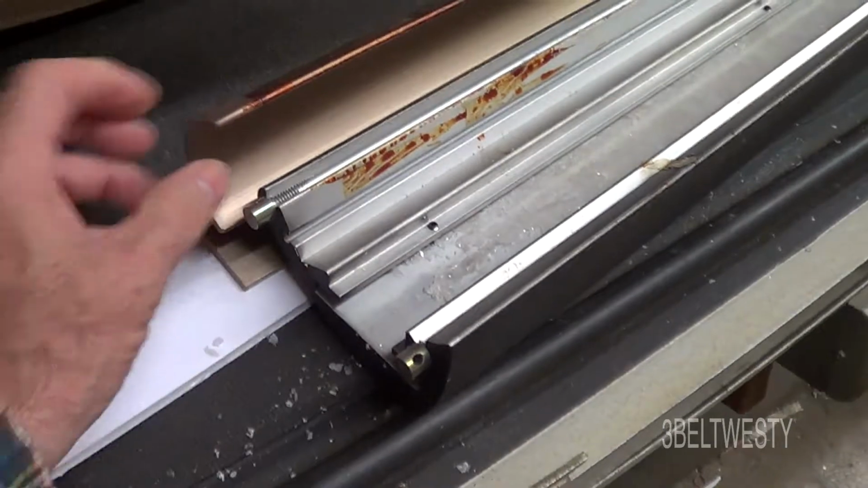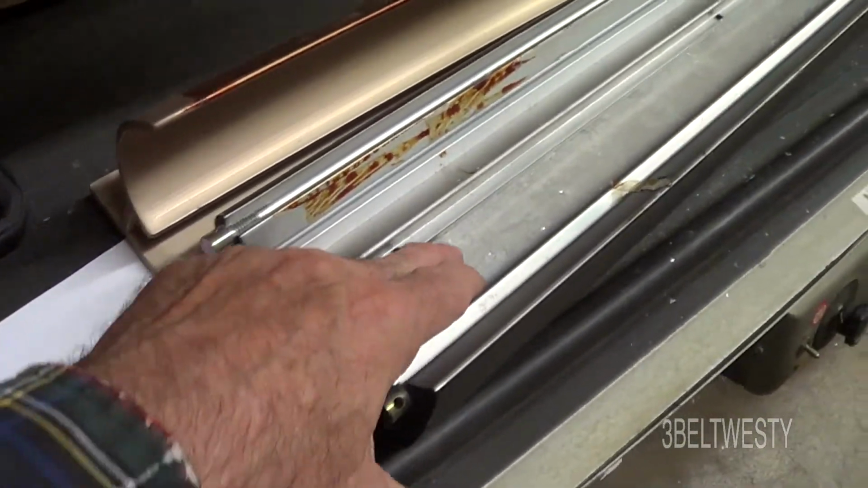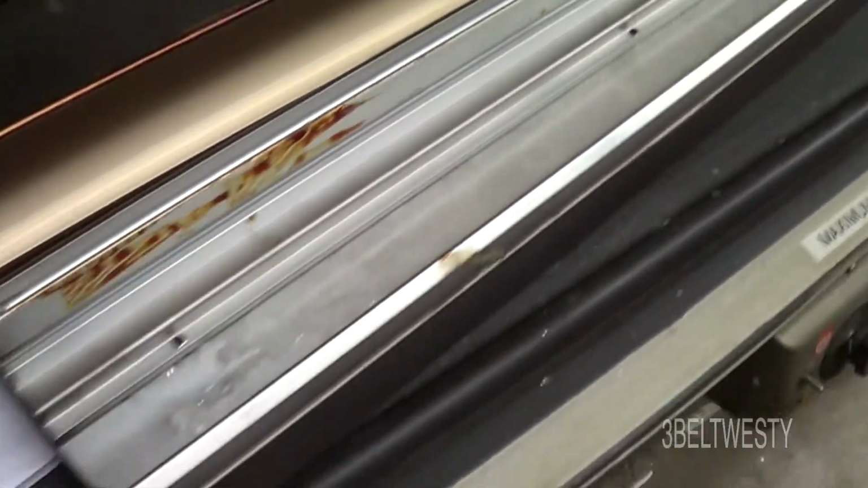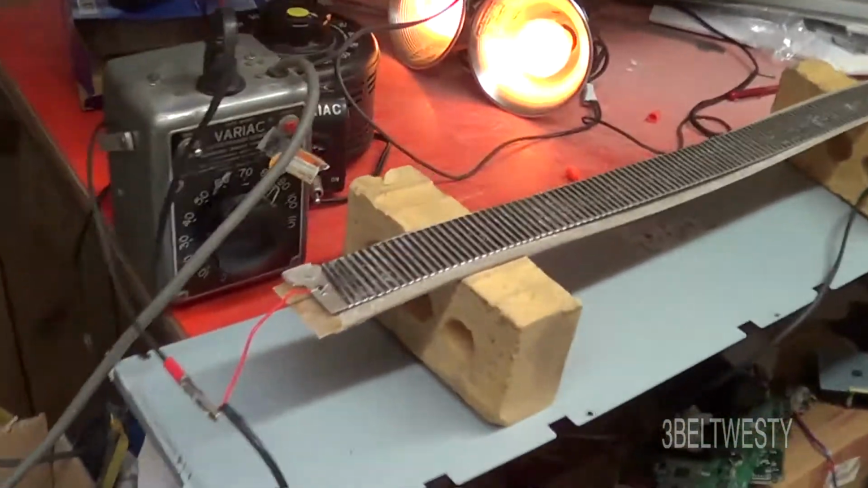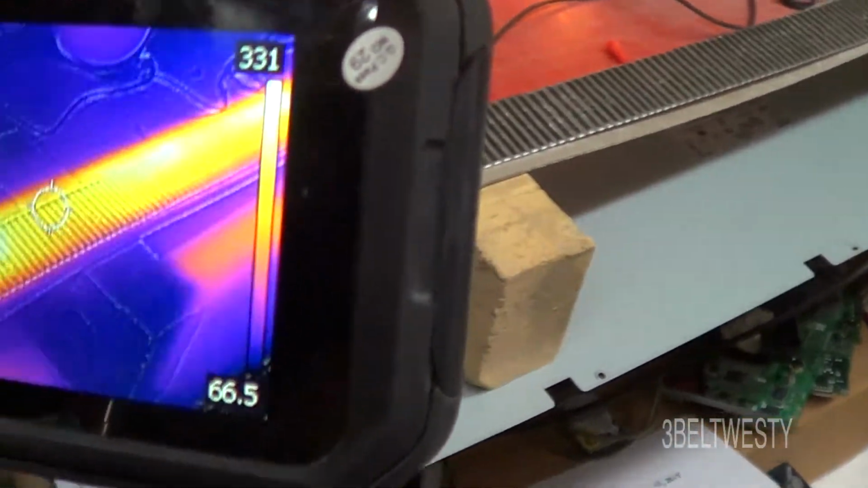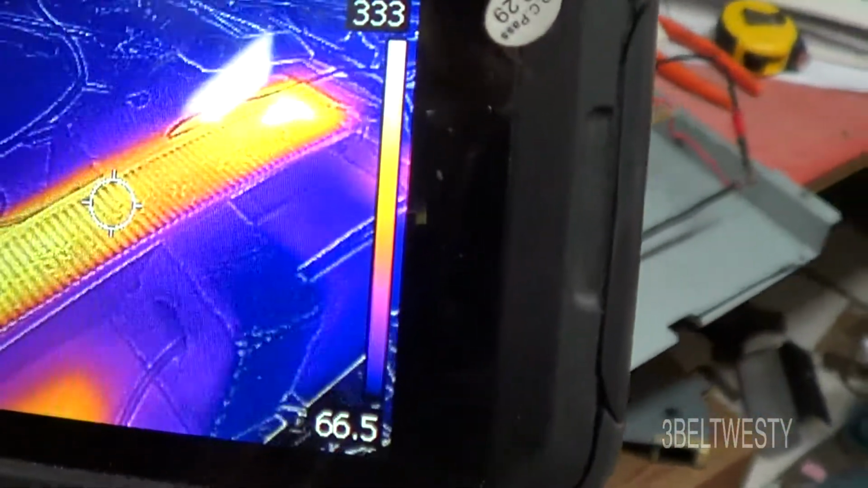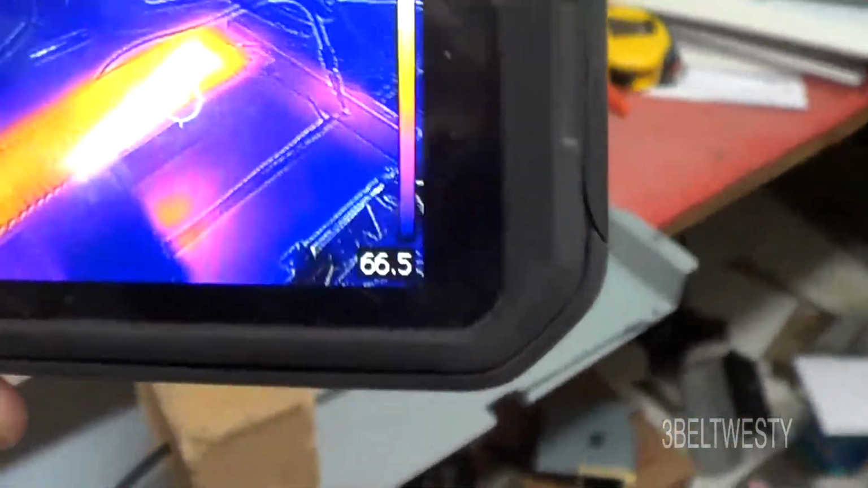This is an extrusion, and this is the piece that goes on, and the heating element goes between two pieces of mica here. So right now we're just setting this up by itself, running in free space, and we're just looking to see if there's any hot spots or any place there's a short. There's an area here that's a little bit hotter.